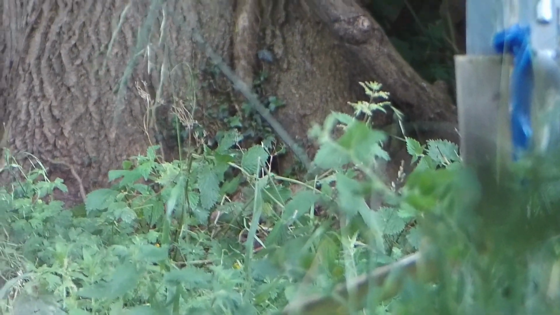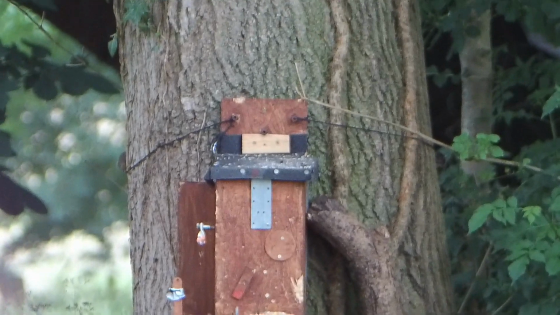That's Nerves there. He was dead. I think that session I've got another 3 or 4 off the feeder. It's gone quiet now, but I will be back up there very, very soon.